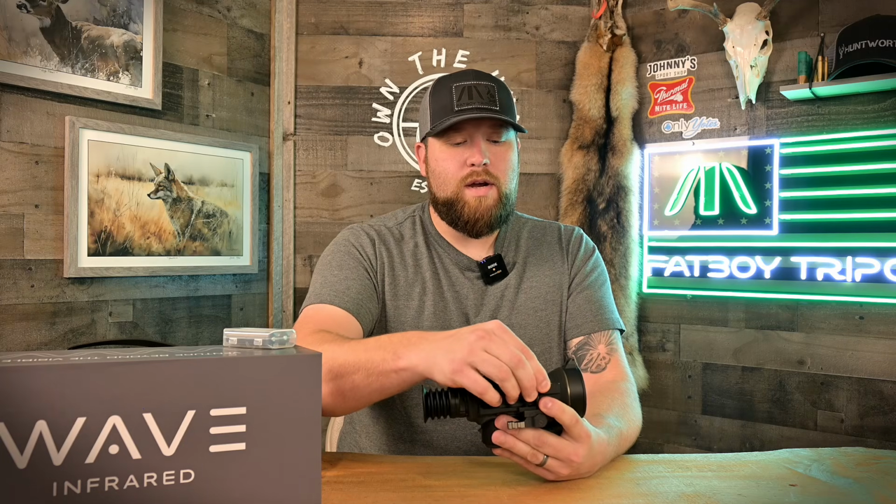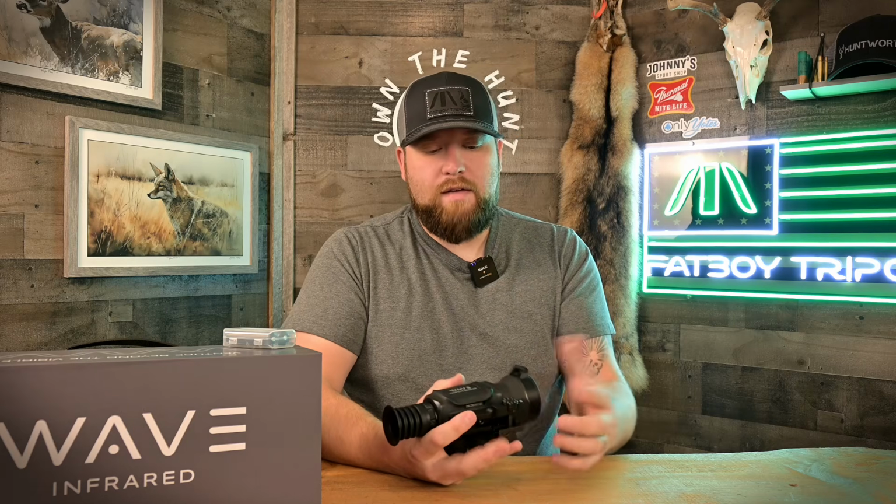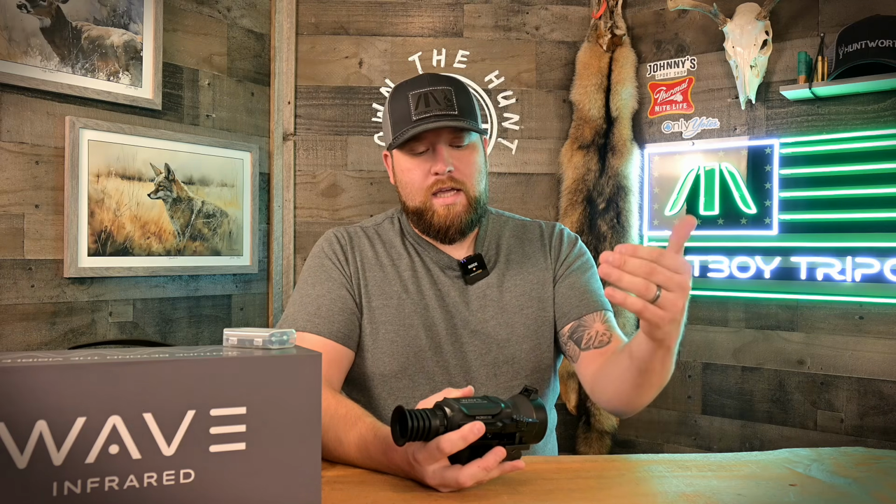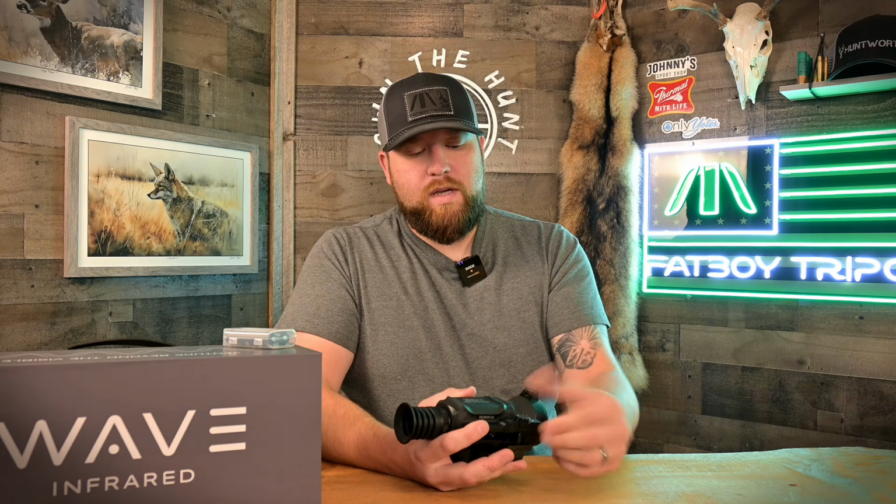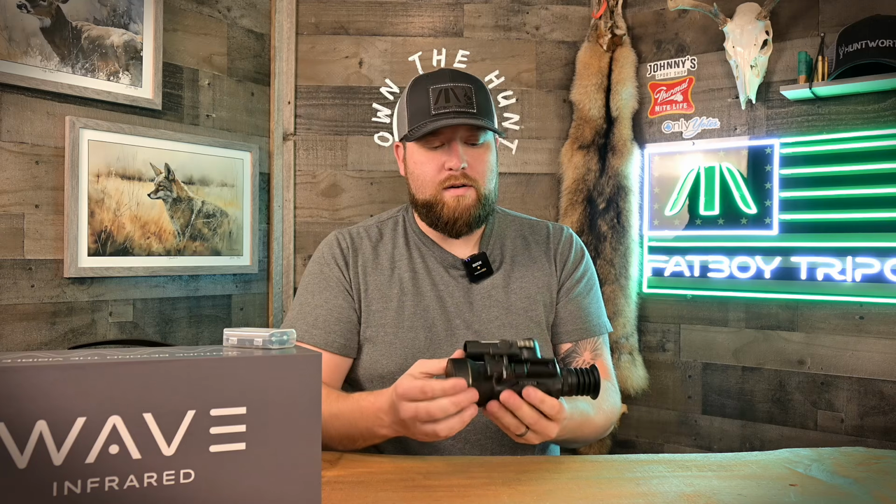So if you have two different rifles and maybe one uses a number 3, you can quickly pull up and go to that number 3. If one uses a number 6, you can quickly pull up, go to the number 6, and you can remember those numbers and quickly go back and forth between rifles. So I love that. It's one of the easiest. It's toolless, so you don't need any special tools. You don't need an Allen wrench. You don't need anything. You just pull up on this little nice wheel and you spin it to the number, and that's it. It's that simple, and then you just pull your throw lever and snap it on your rifle.